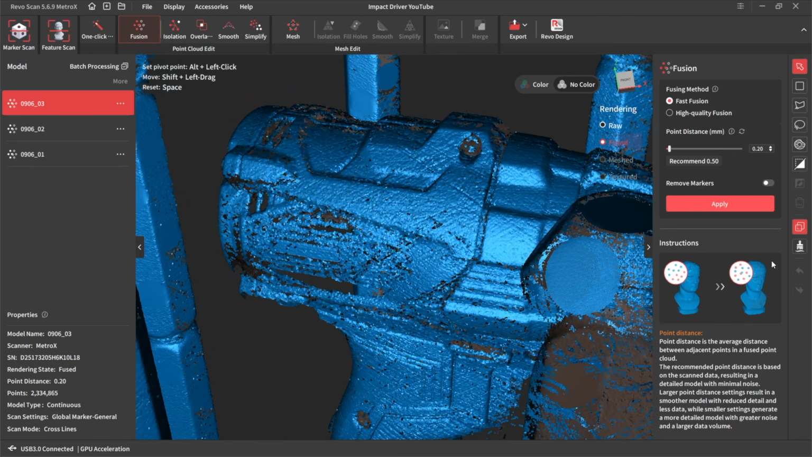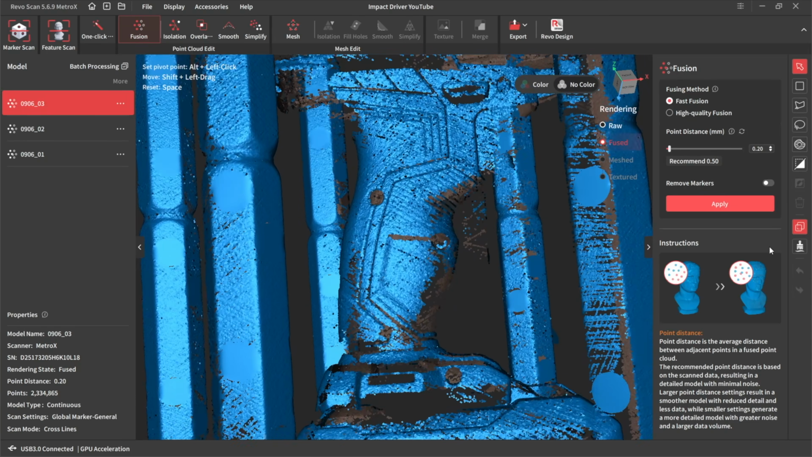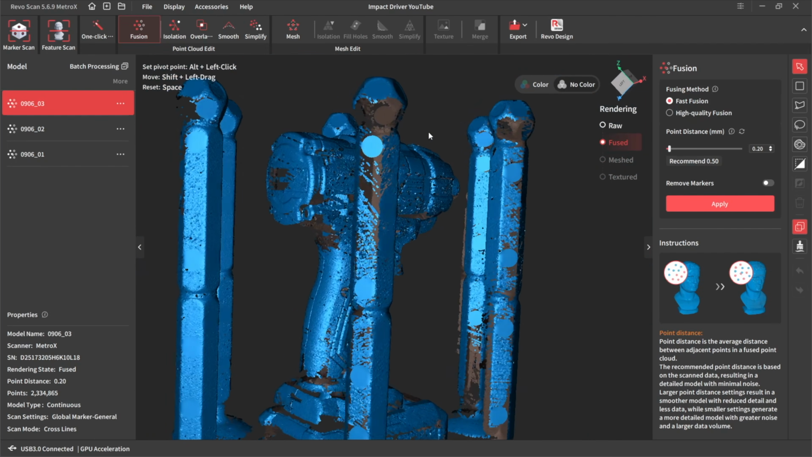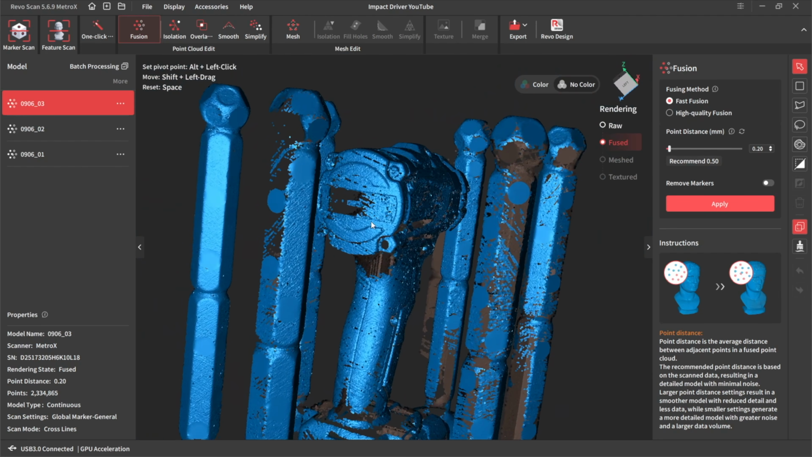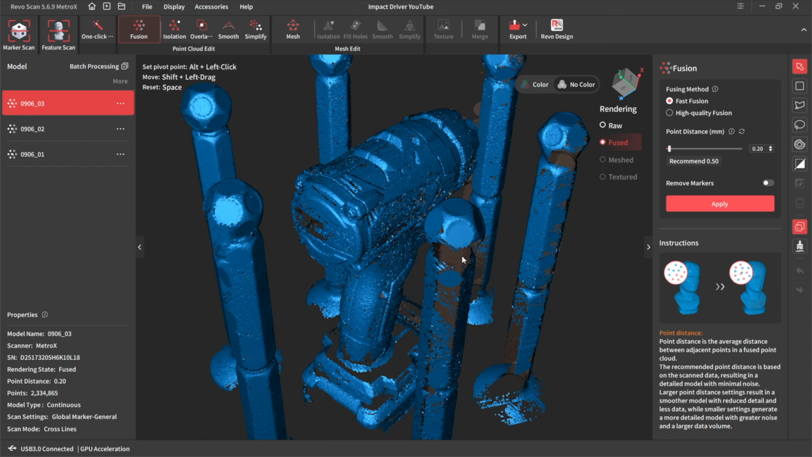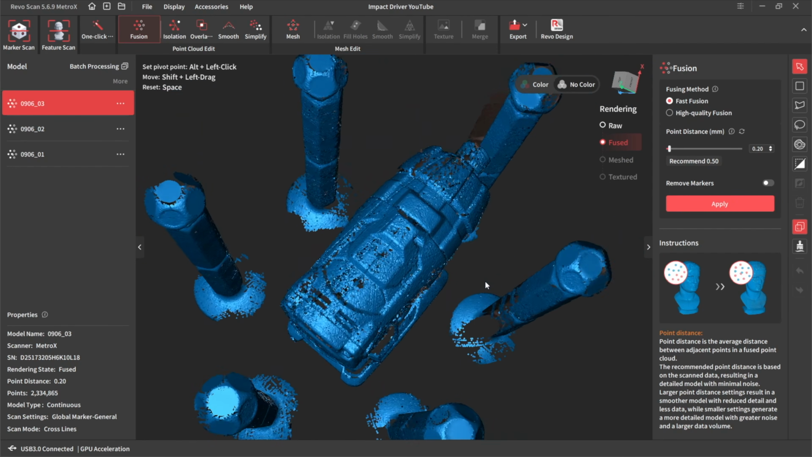It's just as rough as you like, isn't it? And you get a lot of noise in the middle of these, and I think it's because the lasers are hitting the impact driver, bouncing off the towers, hitting the impact driver. It's just causing a lot of problems in there. It's too cluttered.